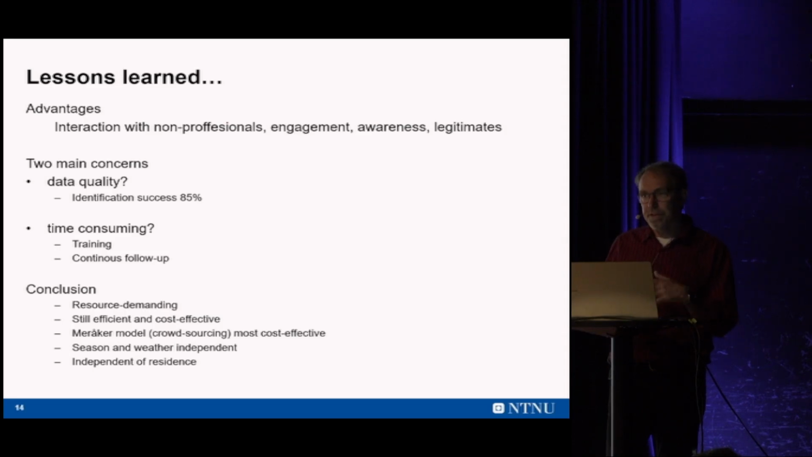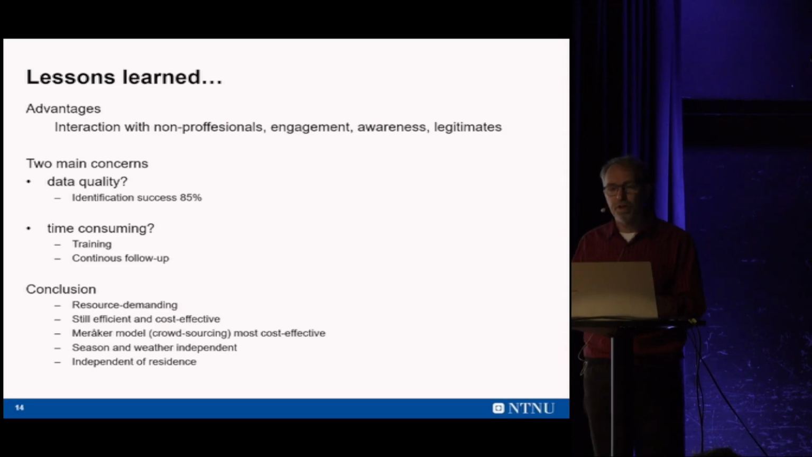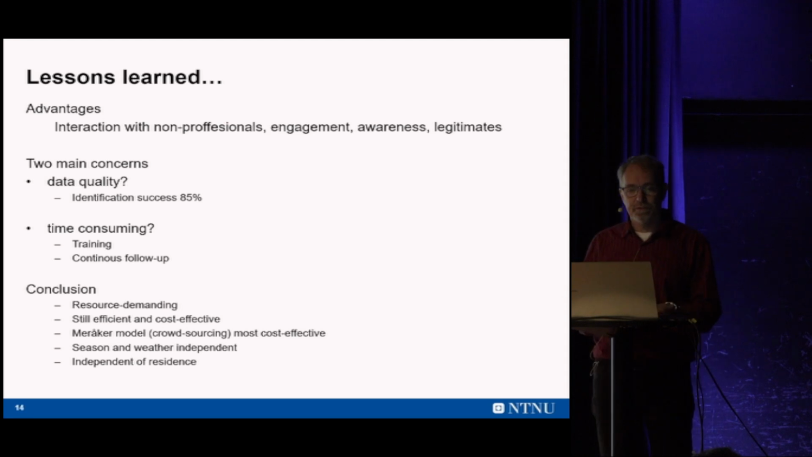Of course, this was very straightforward. It was not any rocket science. It's a very straightforward project. But anyhow, I think we don't have to worry very much about the data quality, because the interpretations also showed to be the right ones.